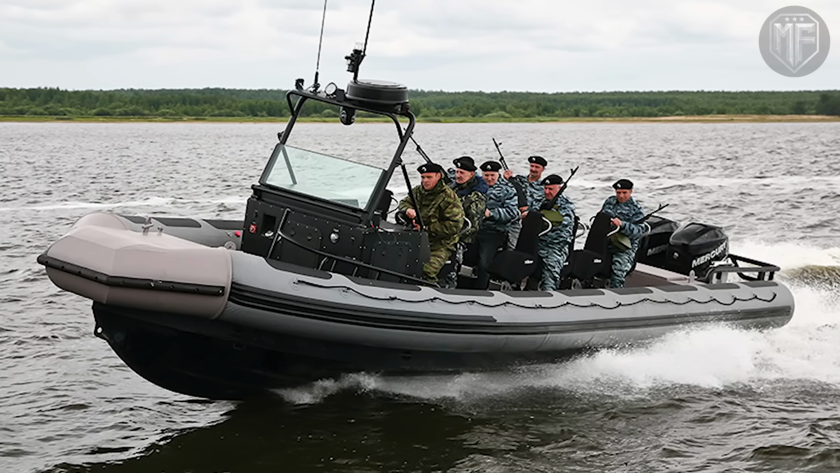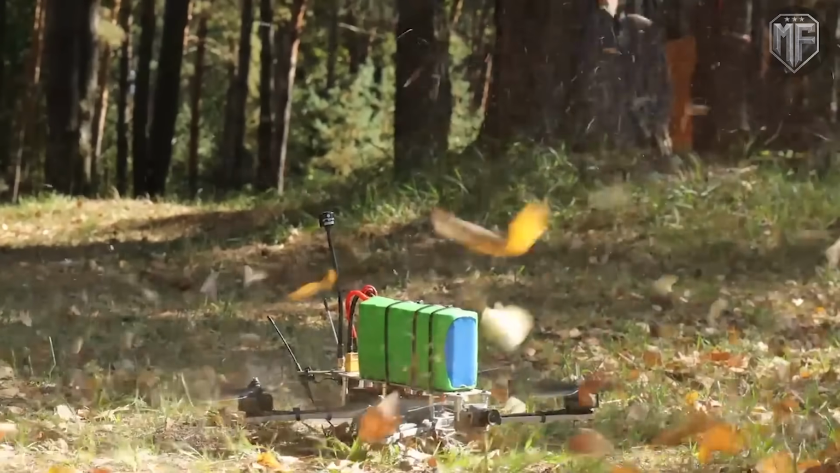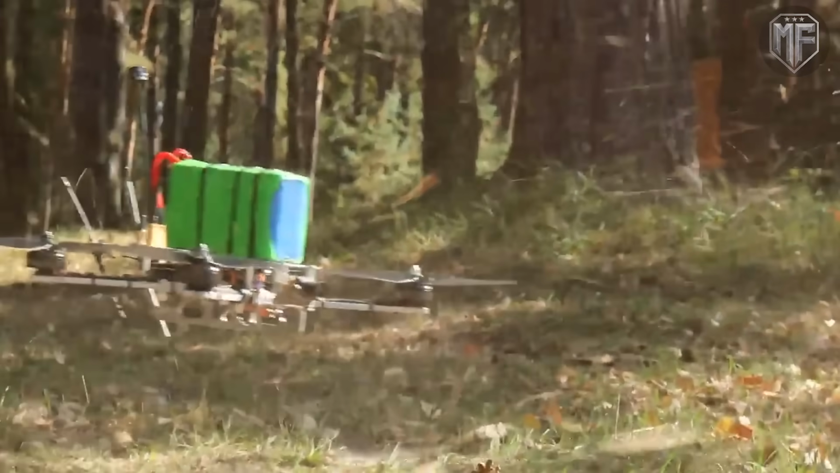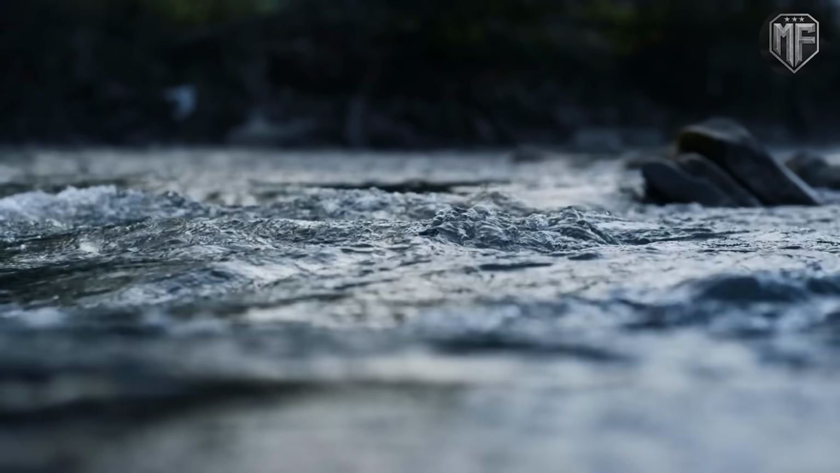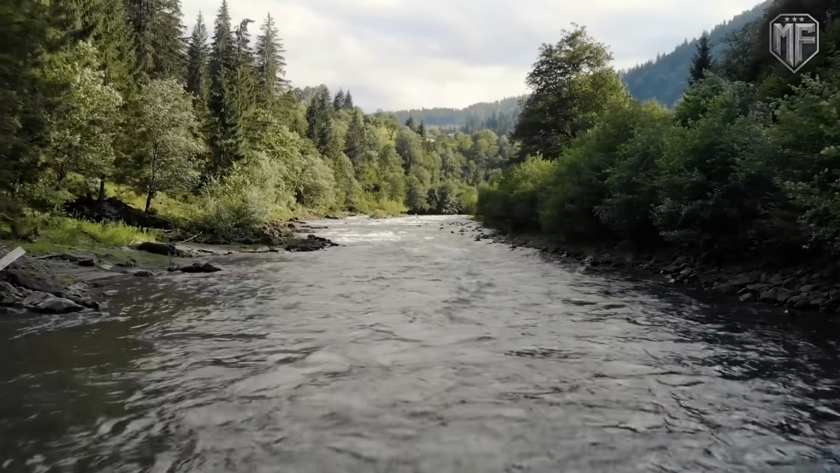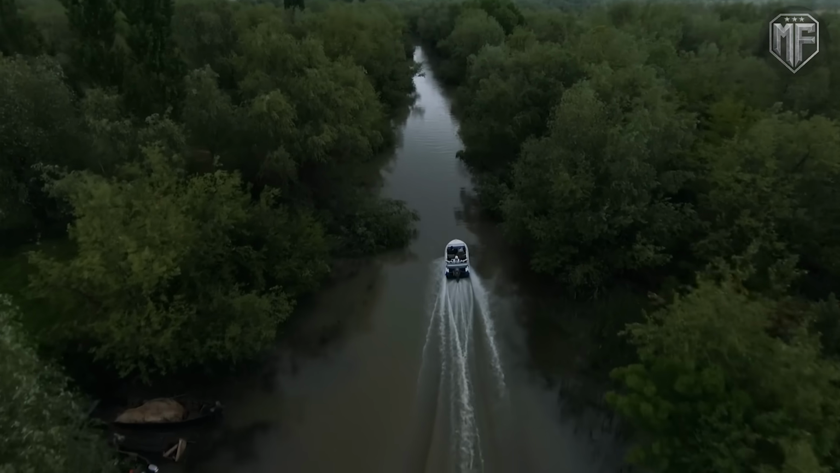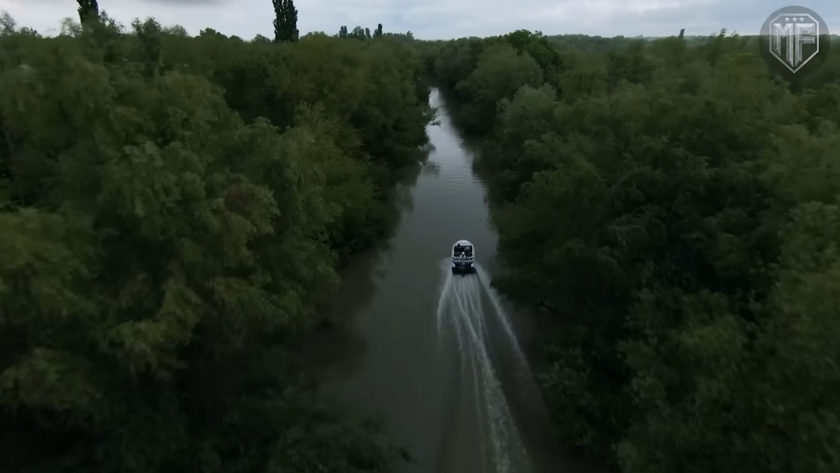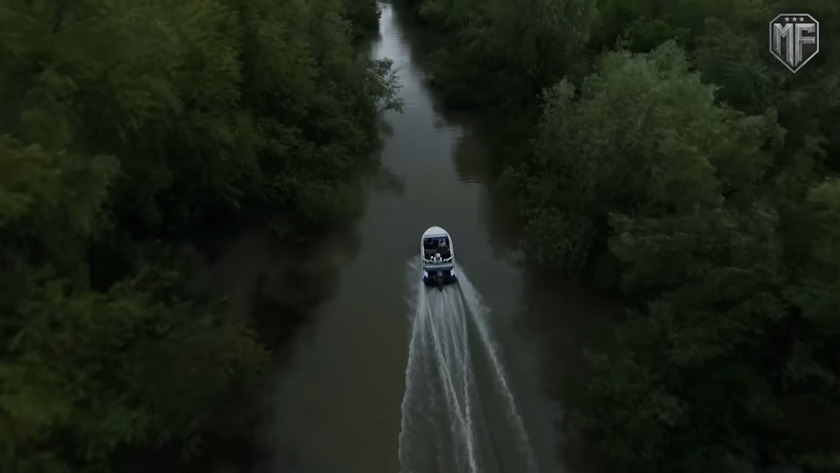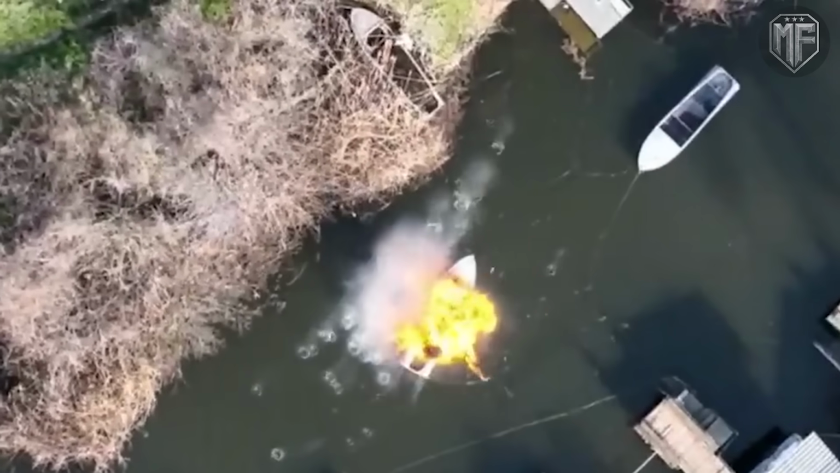From the ground, the crossing may have looked quiet and fast, yet from above it was slow, predictable, and fully mapped. The river stopped being a route and became a corridor of exposure, where every splash and turn made the situation clearer to the operator watching the feed. This was not a breakdown caused by panic at the start, but a collapse that began with a wrong assumption about visibility and ended with no remaining options.